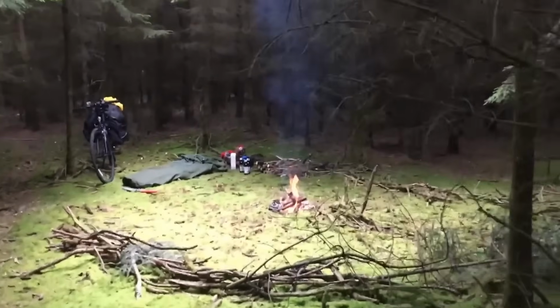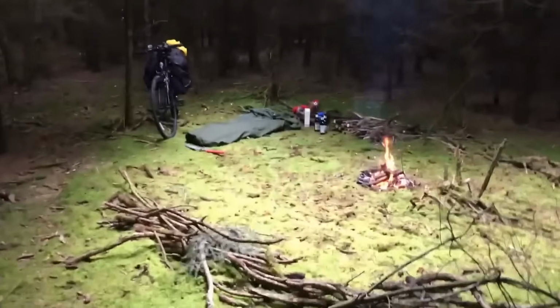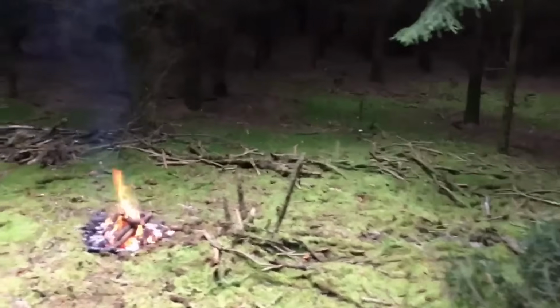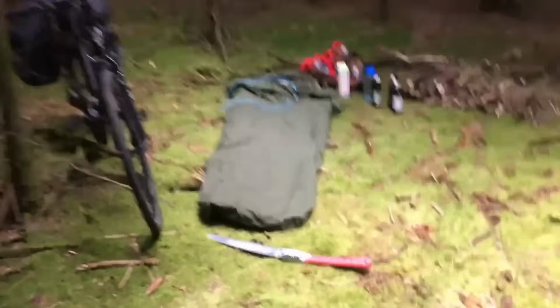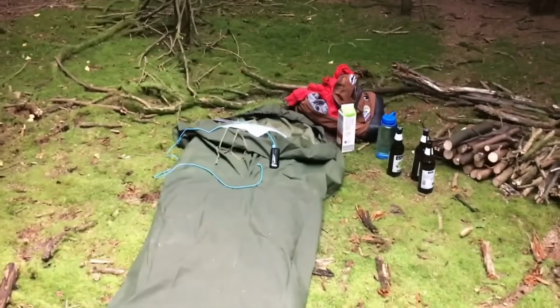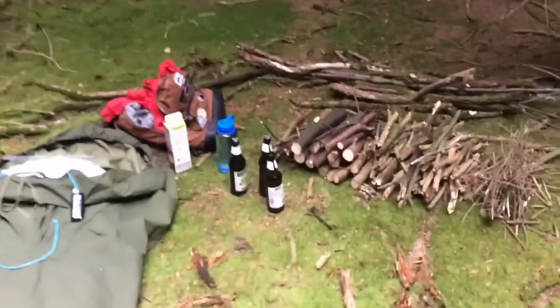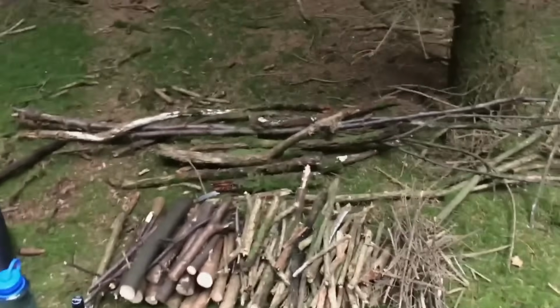Okay, so I'll just give you a quick tour of my bedroom for the night, what I've built up. I've got all these little sticks to create the perimeter. Got my fire there. My bike, obviously. So I'm going to be sleeping here next to the fire, not too close though, obviously, because I've got an inflatable mattress and I don't want that to blow up.